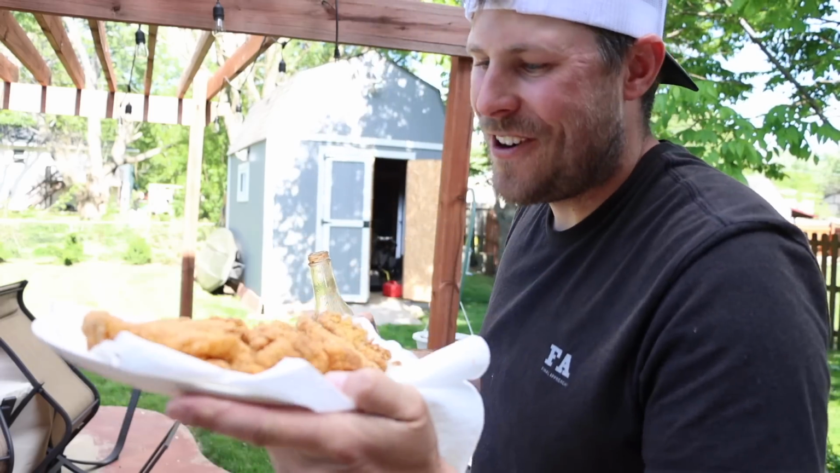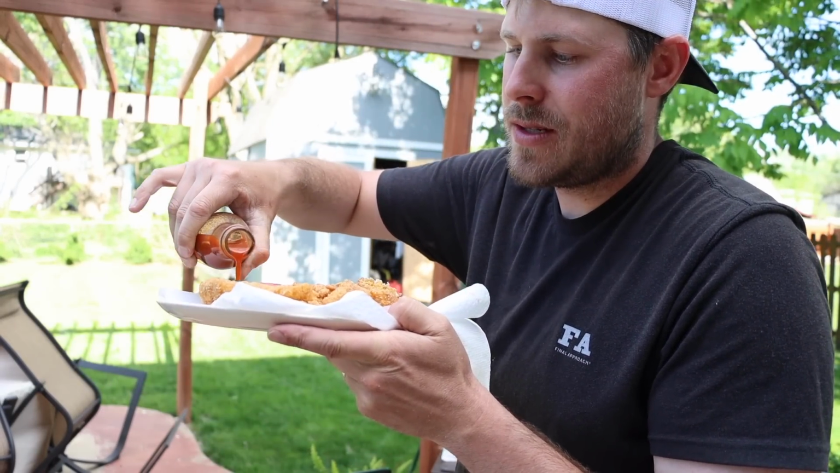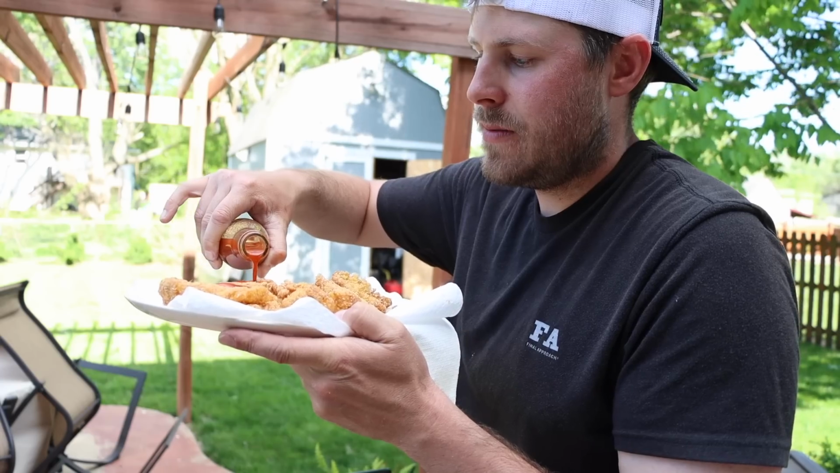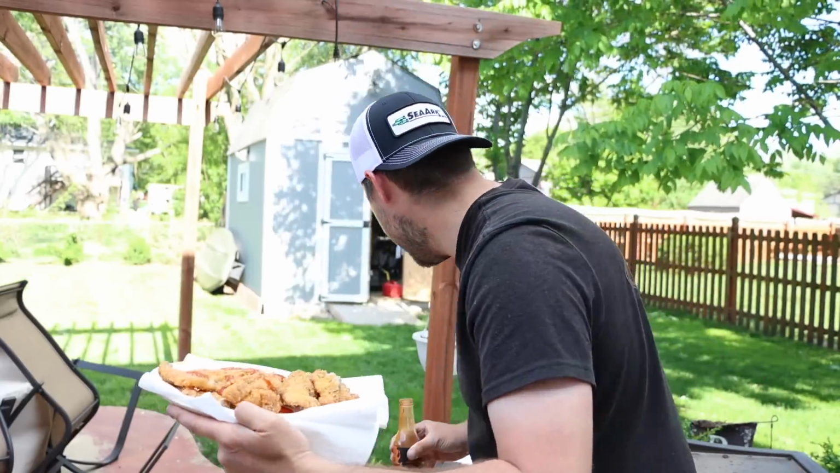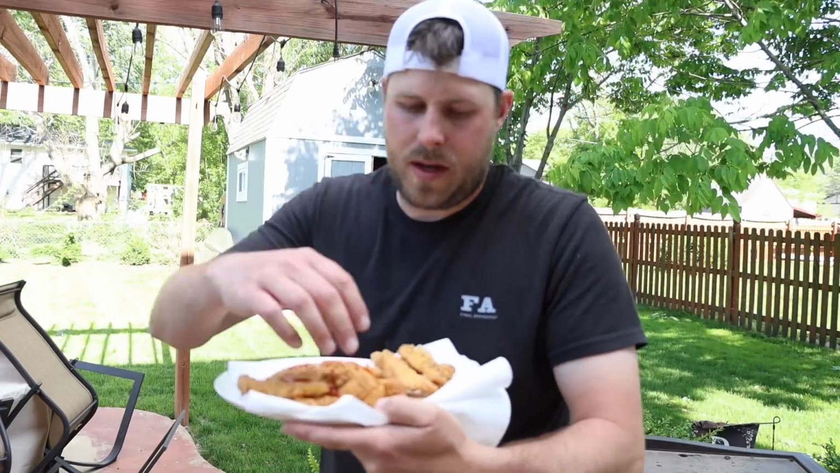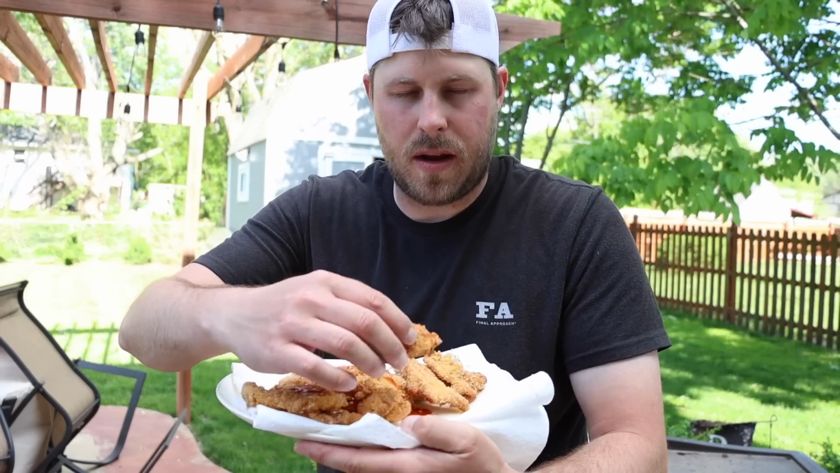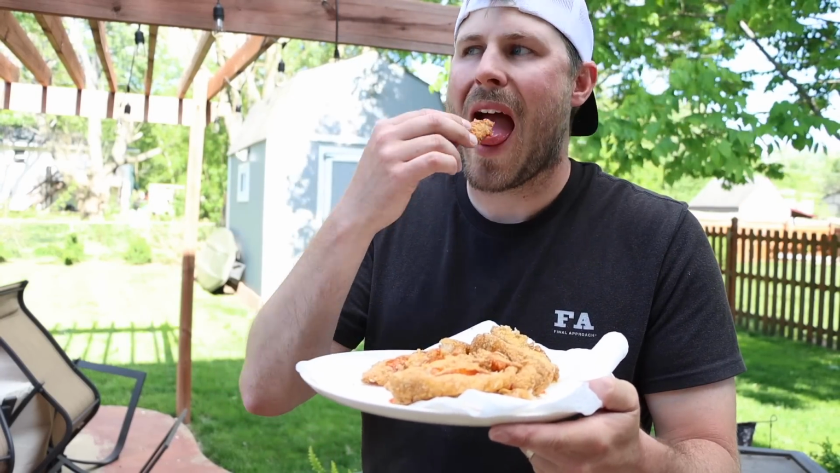Well, there we are, fresh from the lake today. We're going to hit this with just a little bit of hot sauce over the top. We did some hot sauce on the fish as kind of the binder for the breading. So here we go. Here's to another awesome day on the water, catching crappie in the new boat.